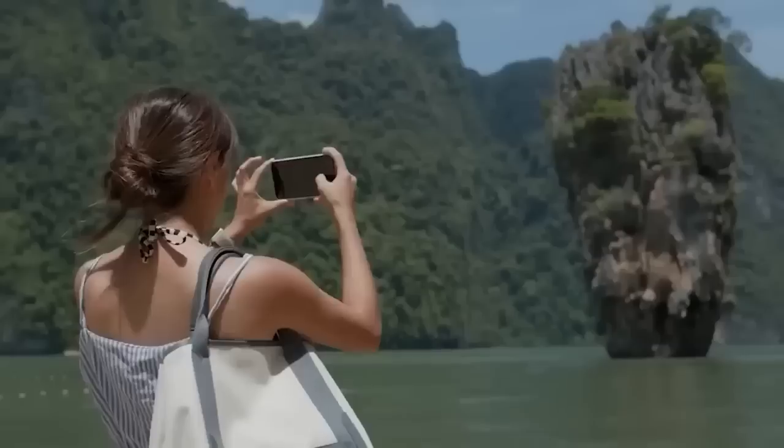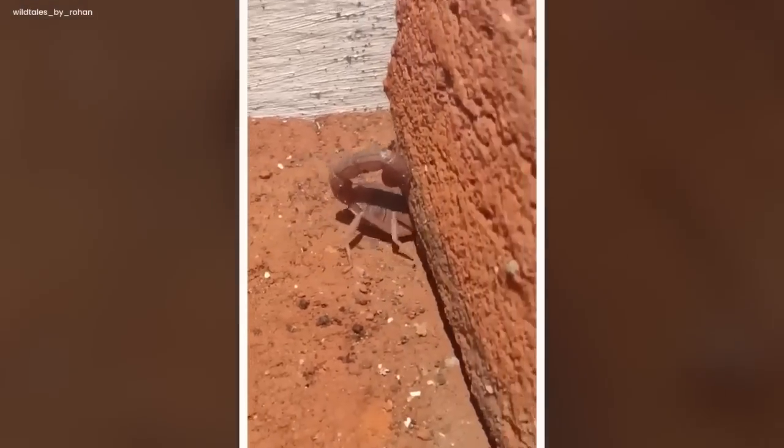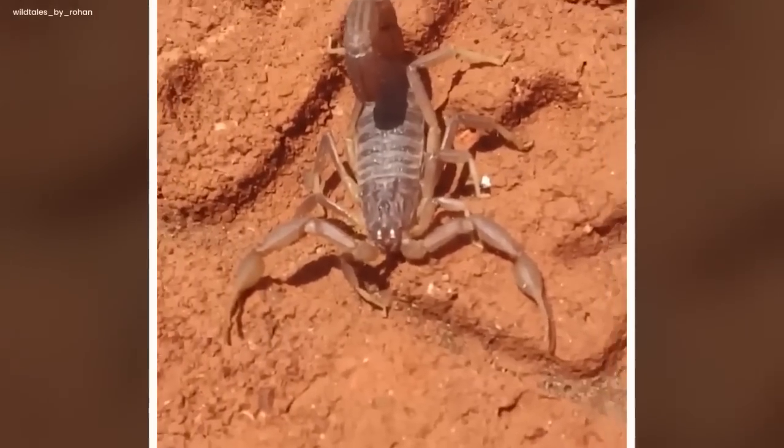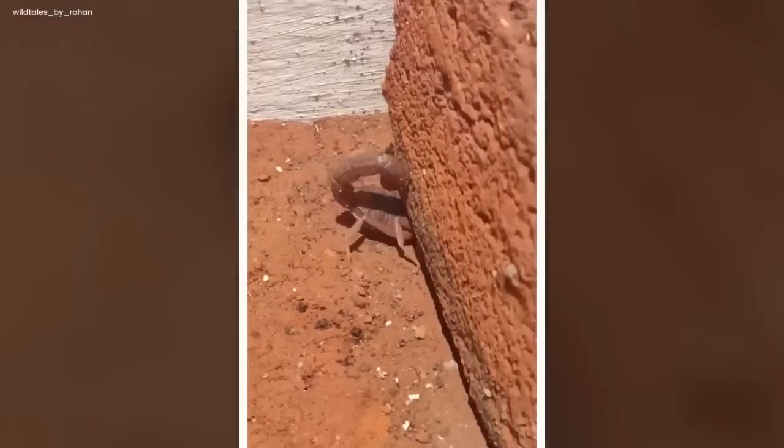Creepy creature. The camera captured a chilling tableau, a red Indian famous scorpion. Within the eerie frame, 2 ominous scorpions skittered across weathered brick, many legs casting sinister shadows.